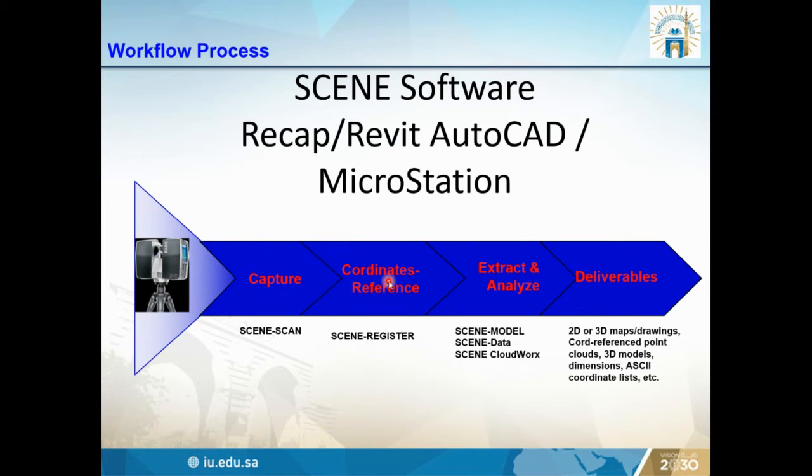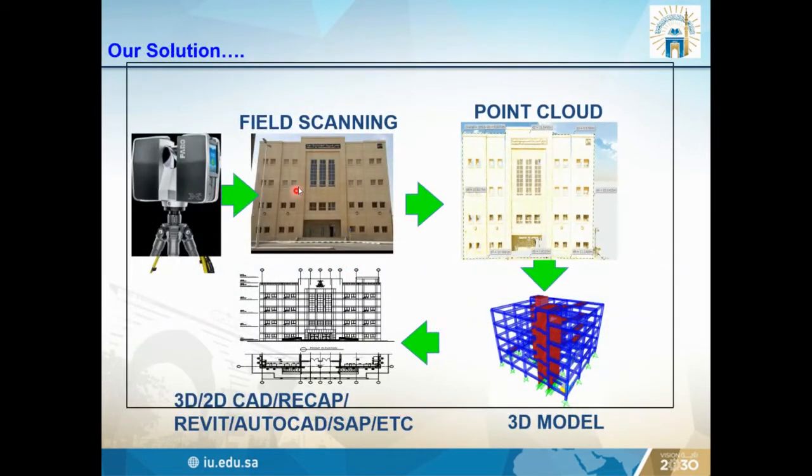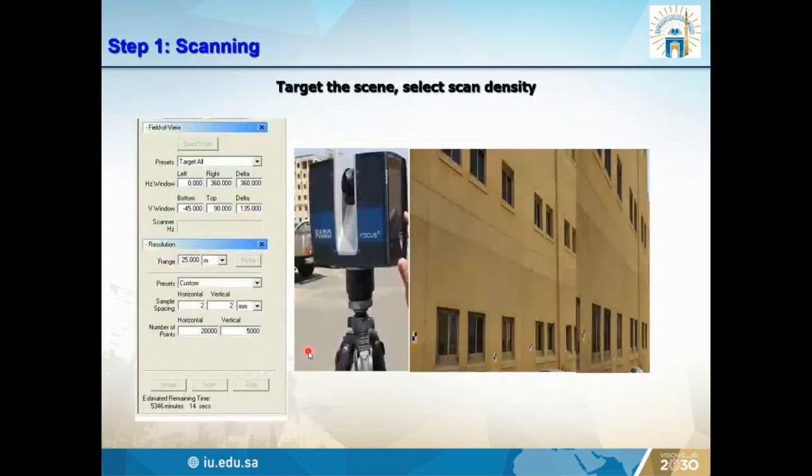First we scan the data, then we make the registration, then we extract the analysis, and finally we make the 2D or 3D models. So these are the steps we have done in our model. First, we scanned the engineering college building, then we made a point cloud, then we made the 3D model, and from the 3D model, we converted into the architectural and the structural drawings.